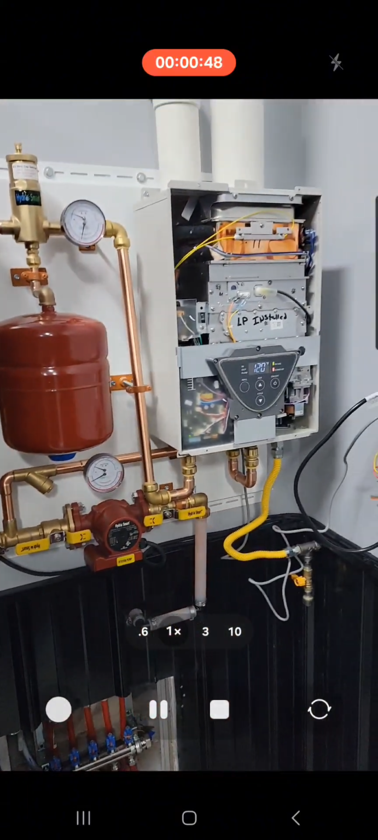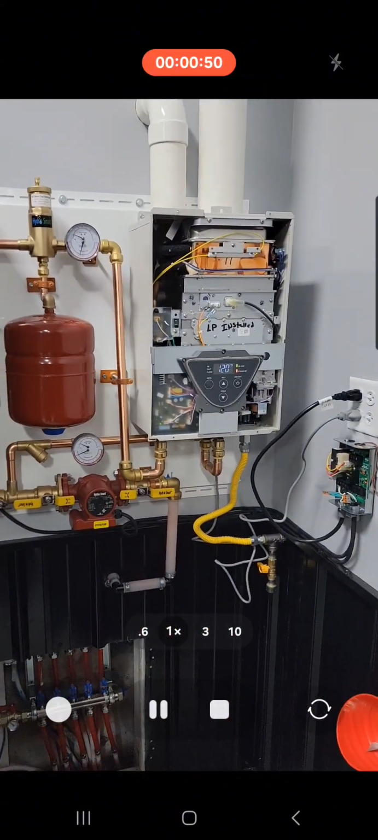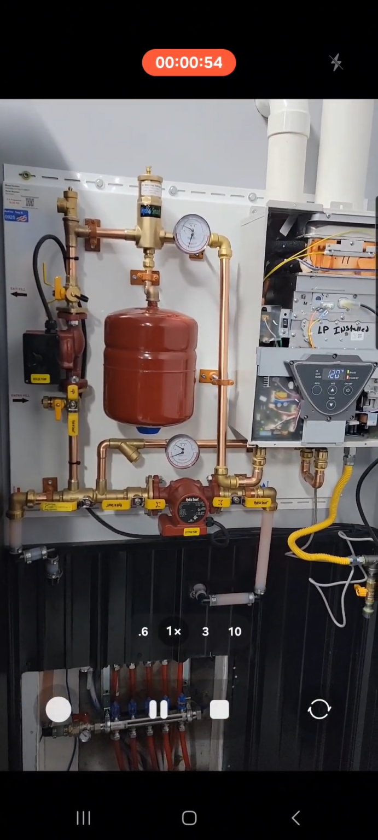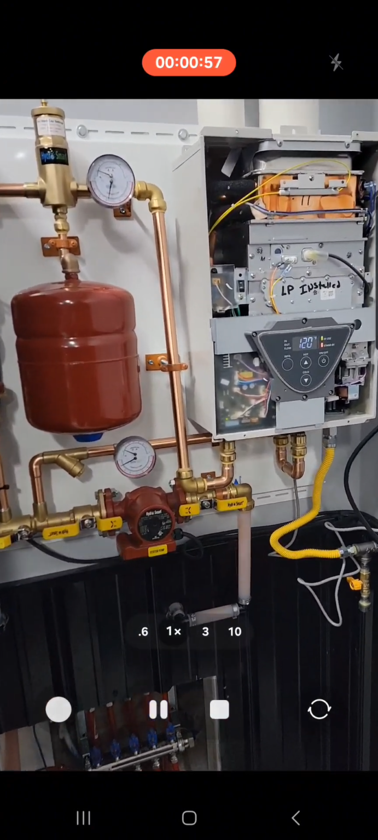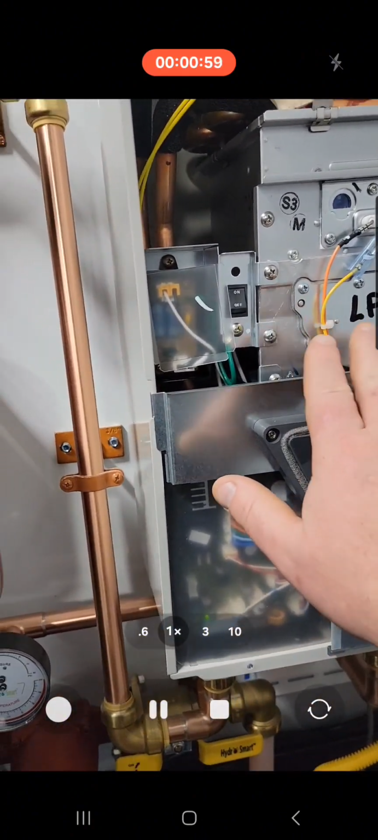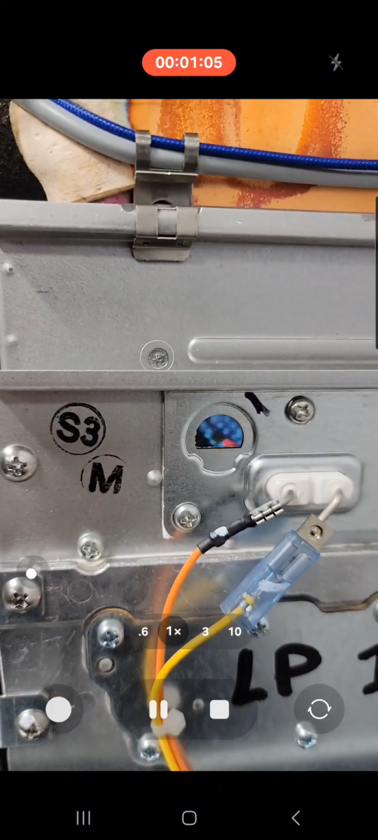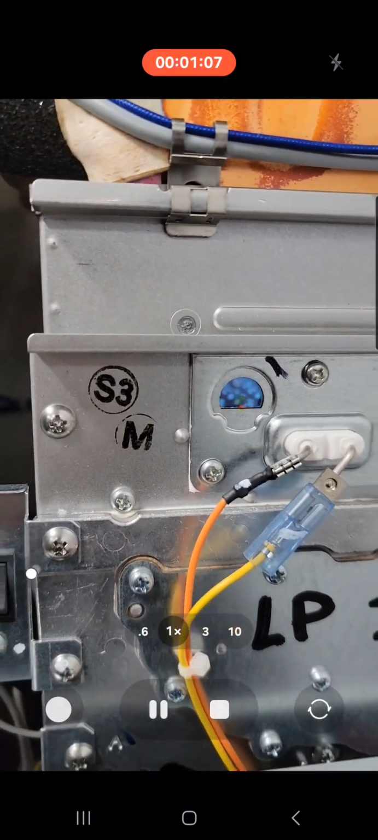And I installed a propane fired pump this time to see if it'd be more efficient. My electric bill was crazy with an electric one. So this is my first fire up. I have the case open just so I can see the flames going on in there, making sure that everything is nice and even, which it is. You can see right there. So very happy with that.